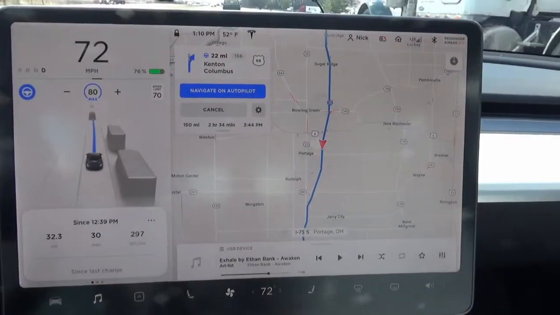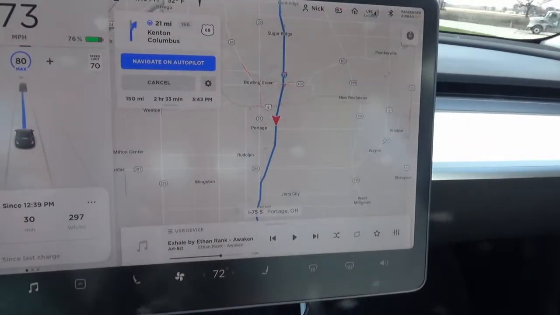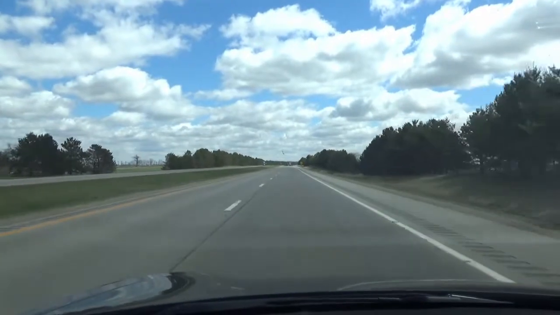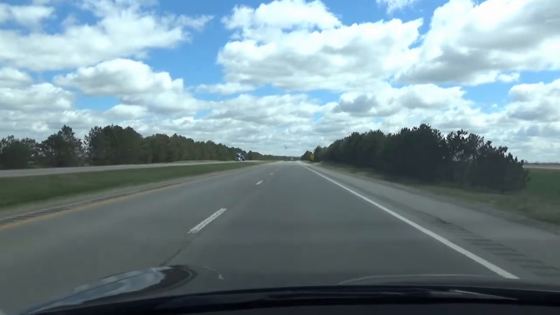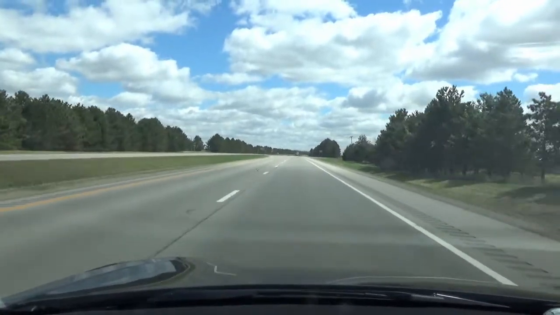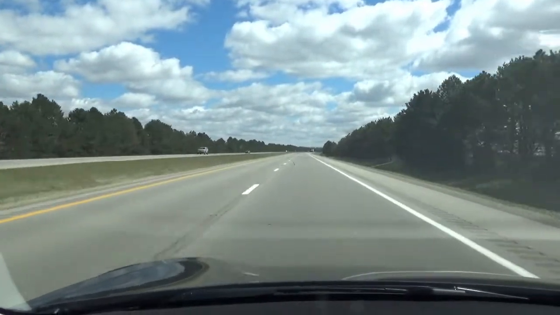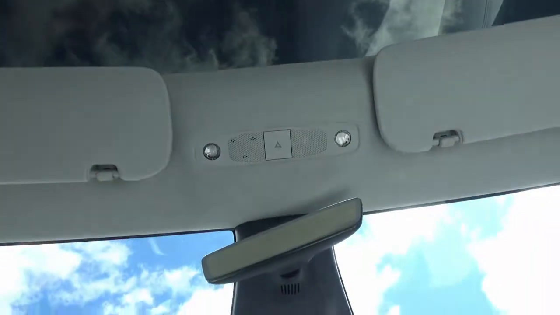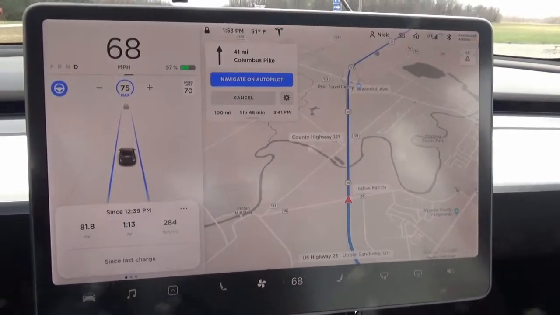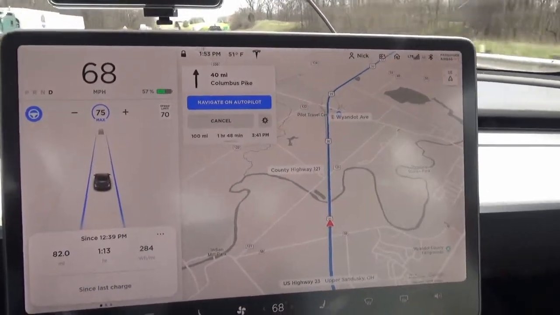But, 76% so far, and yeah. So I got about 82 miles with 284 watt hours per mile for consumption.